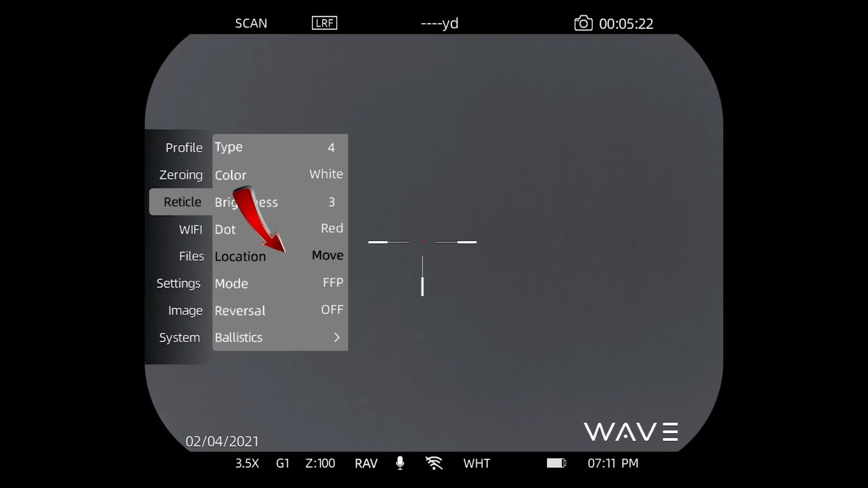You can use this next feature called center, and it will recenter the reticle in the view for you. Now, if it's dramatically out of center, the centering feature is going to adjust the digital magnification to a level necessary to make that happen.